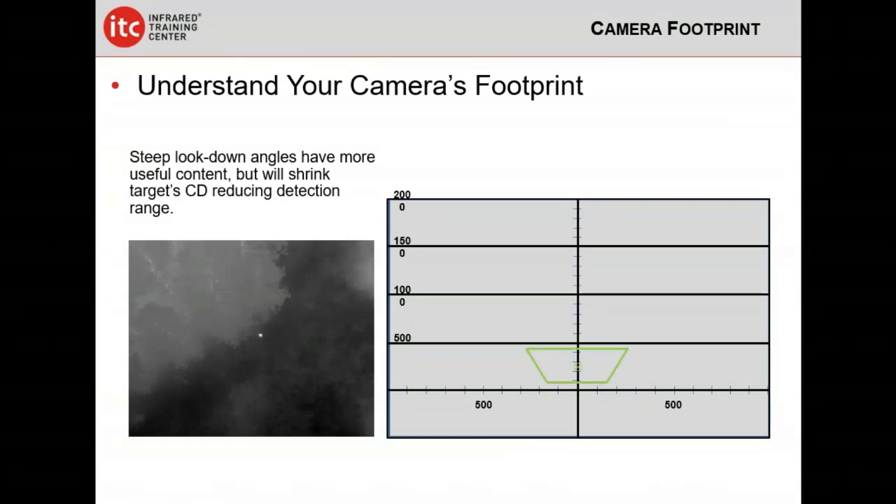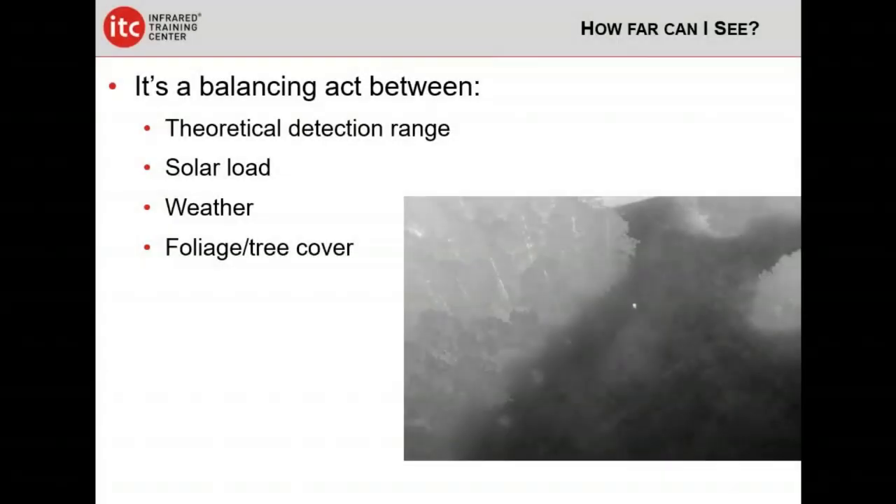Steeper look down angles are going to have a lot more useful content because you can control what's within your detection range easier, but you're going to shrink the target's critical dimension accordingly. So maybe instead of 500 feet, you need to plan on 300 feet, depending on the situation and the target. All these things are just things you don't want to be thinking of mid-flight. You want to have these things in the back of your head before you take off.